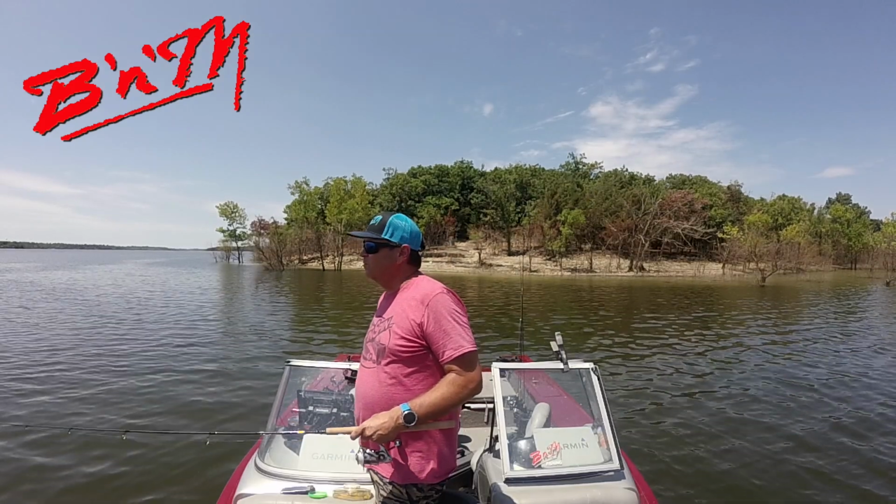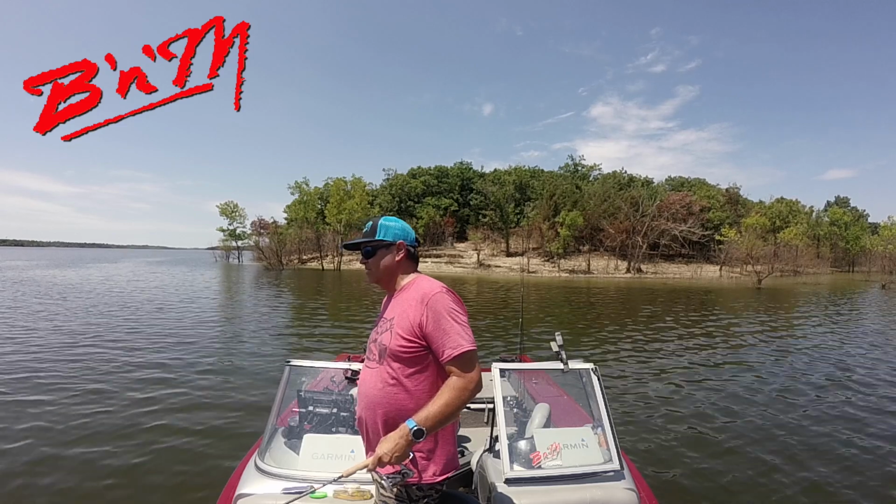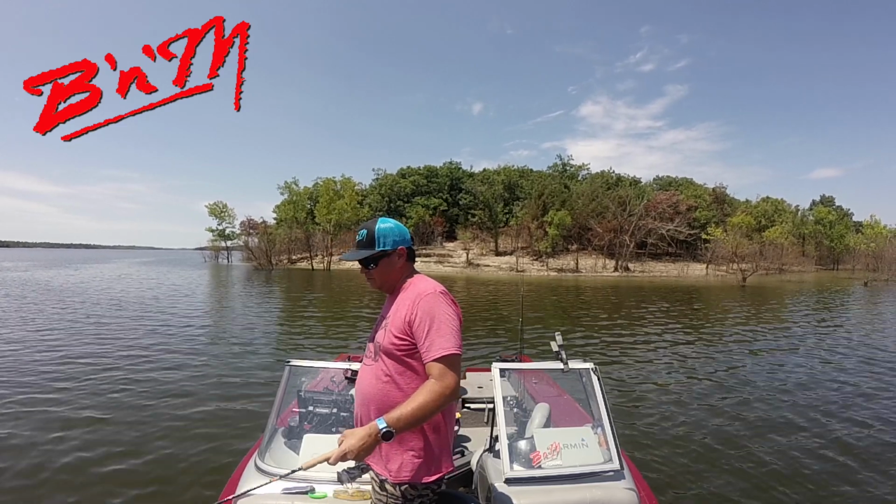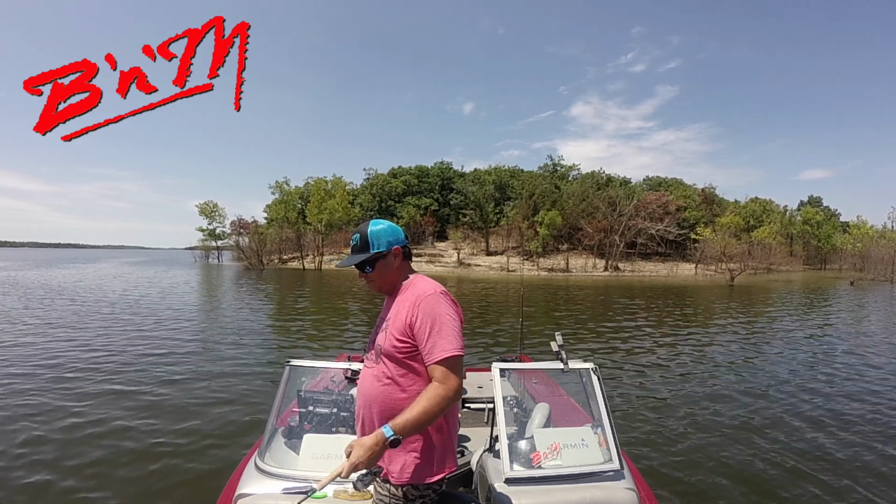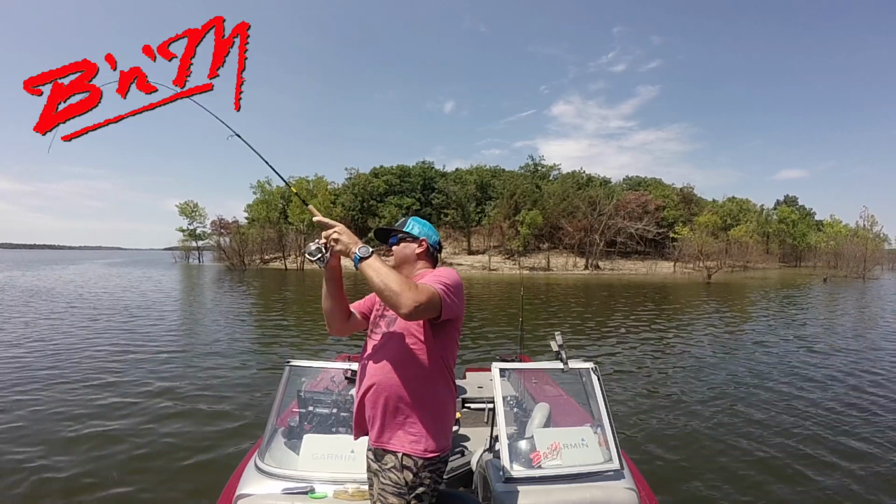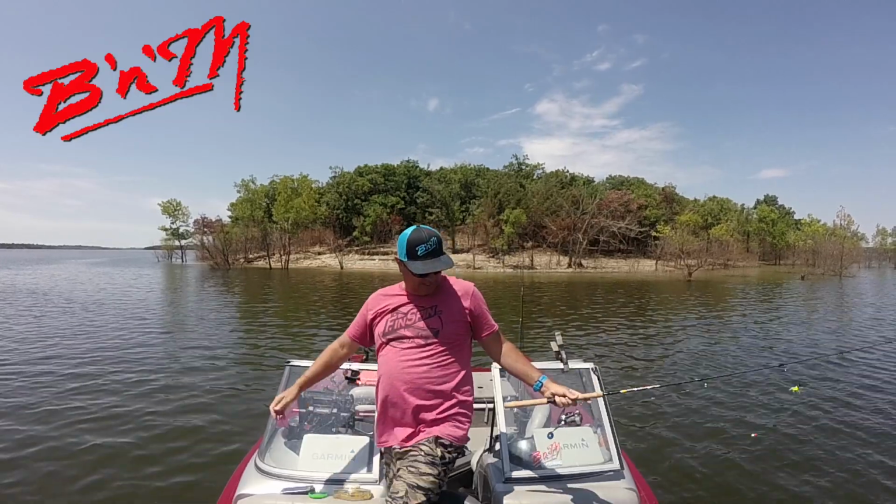You saw how fat that one crappie was? They're just not hungry. They have to have a live minnow action to trigger that bite. And earlier when we were catching those fish, I was having to do this, jig, jig, jig, jig, to get them to bite. And geez, look at that. They need that action, Gary. Isn't that crazy? Lucky to get that crappie.